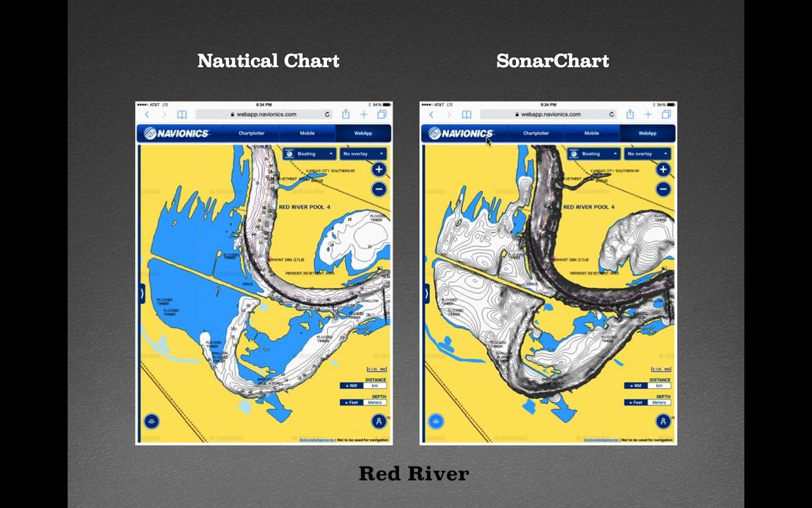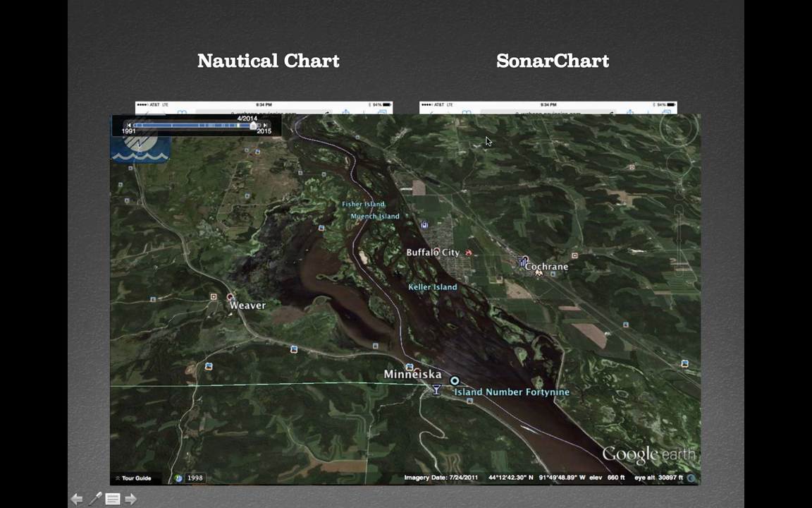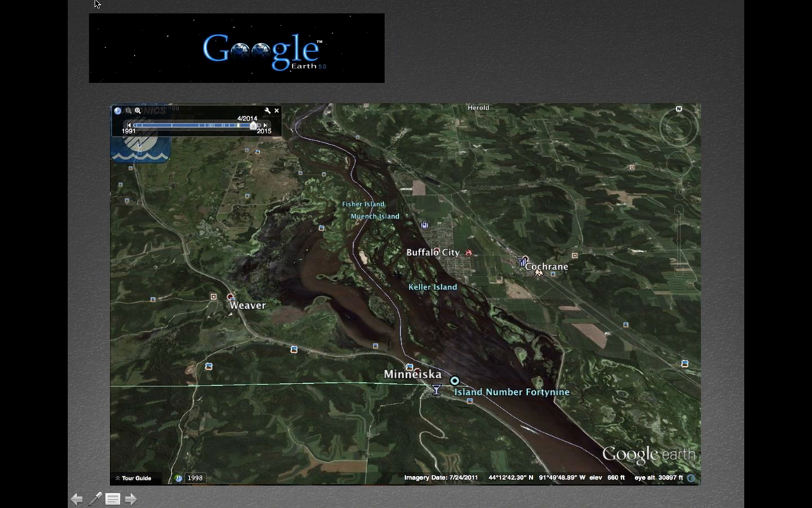Here you can see the Mississippi, the Arkansas River, a very famous area of the Arkansas River, that never had mapping before. I know the Alabama River's on here. Here's the Red River. I think that's the Jungle and the Little Jungle, two hugely important areas of the Red River, never had mapping before, and now all that's accessible.